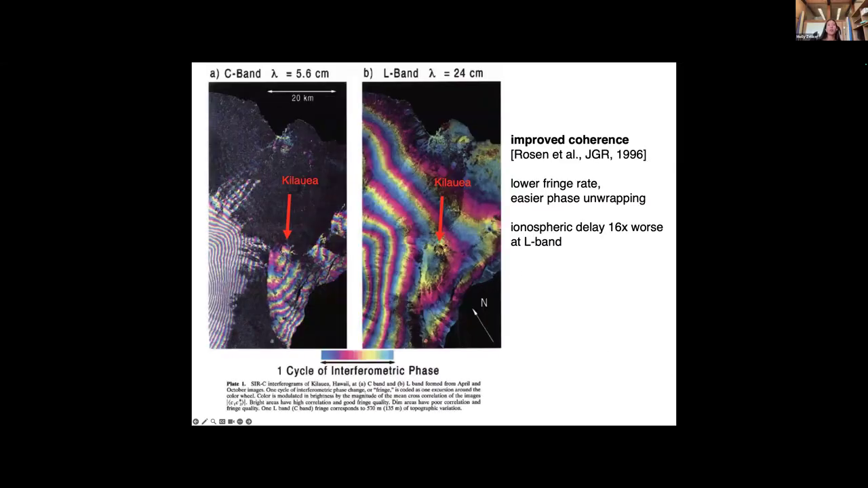So this is an example of how different wavelengths have different correlations or coherence, a similar metric. On the left here, we have a C-band interferogram over Kilauea in Hawaii. And here, these dark areas are vegetated regions where there's really low correlation.